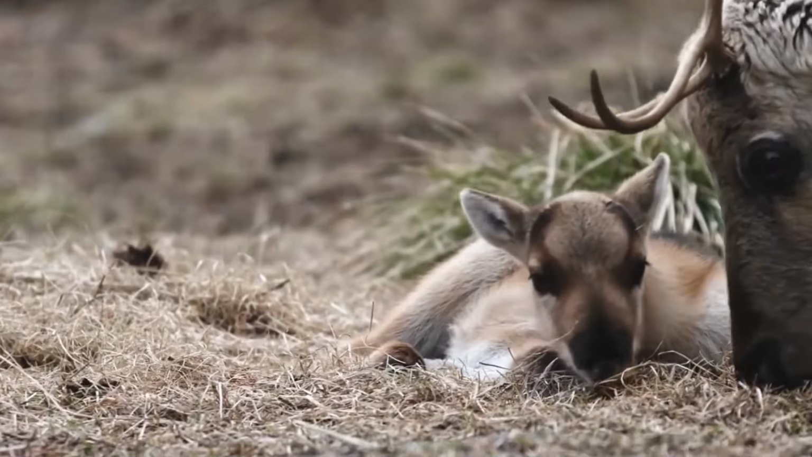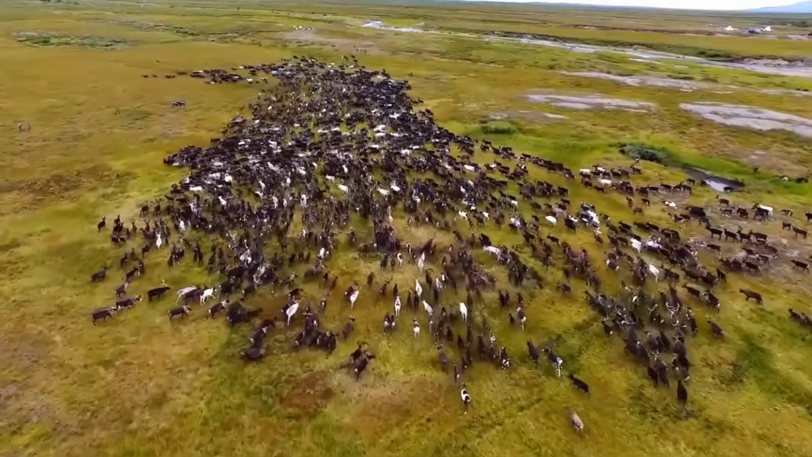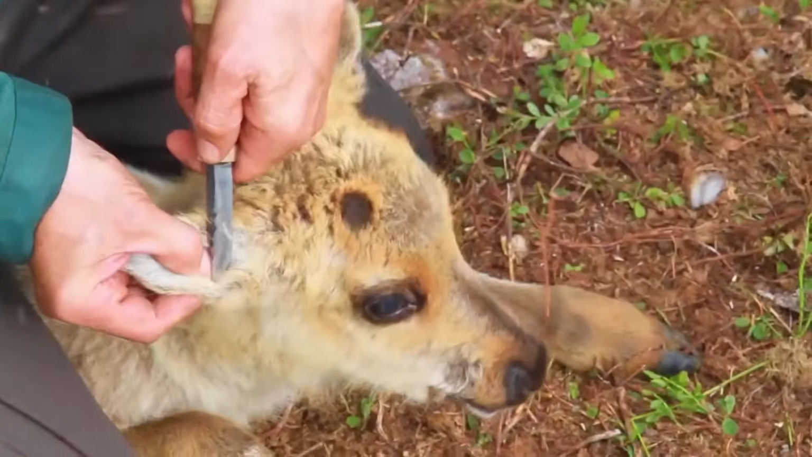scattering the rest. A missed shot nearly led to a close call, but a second hit stopped a boar meters away. The mission demands expertise and calm under pressure to protect ecosystems and farms.